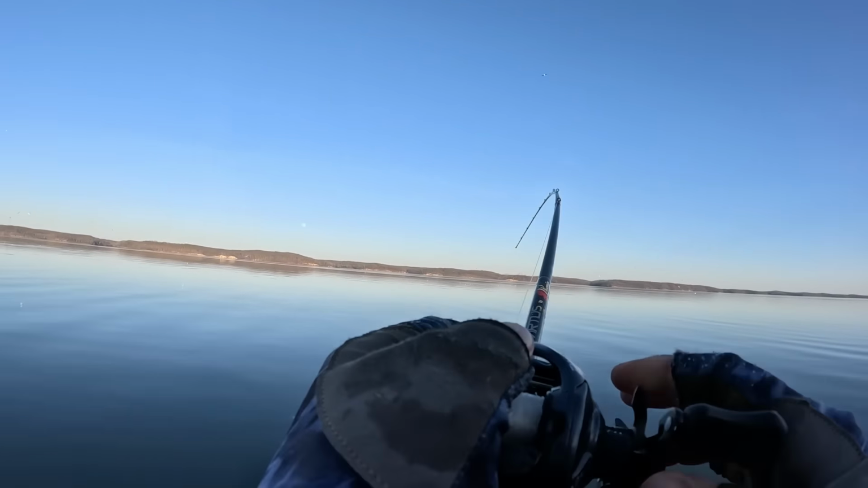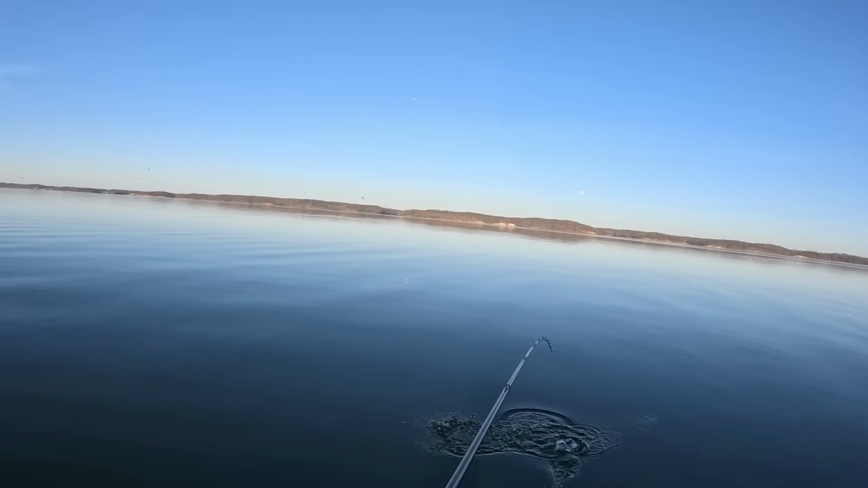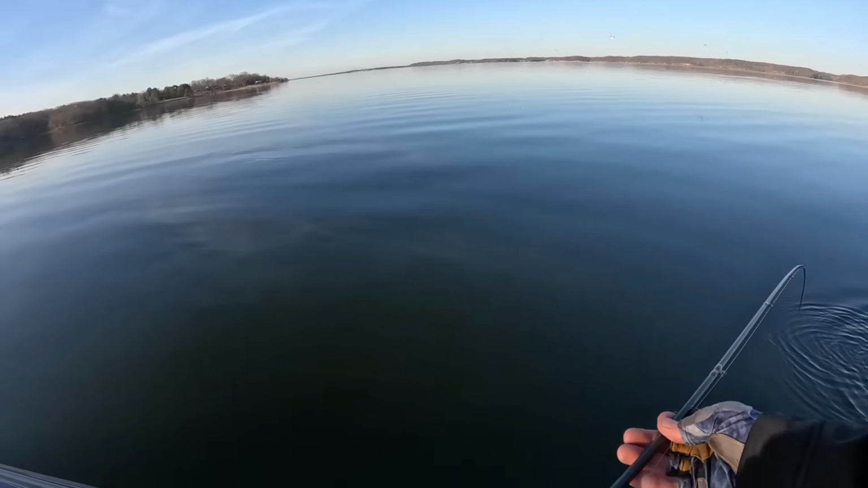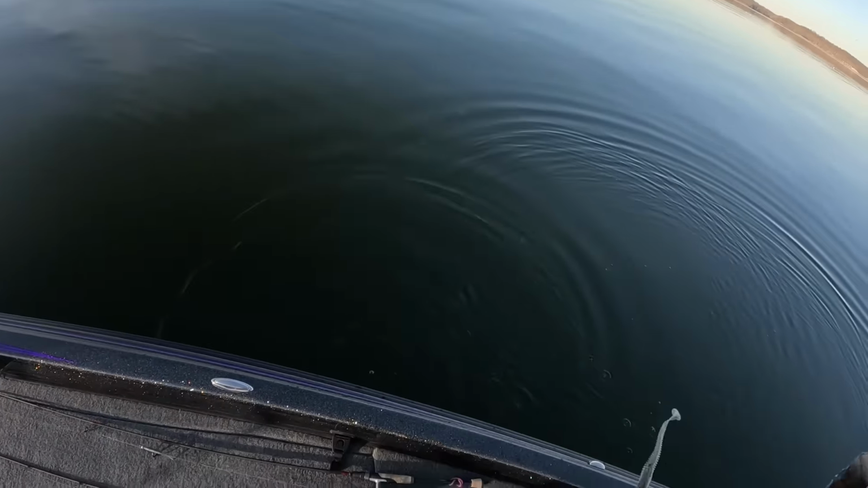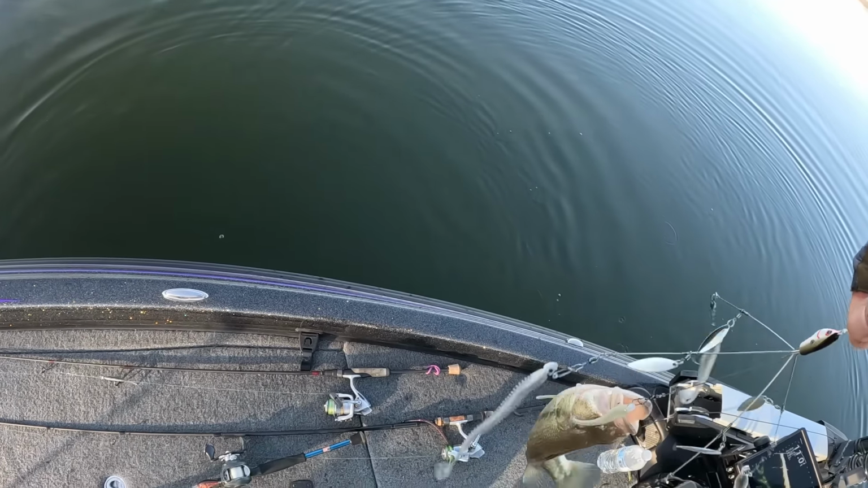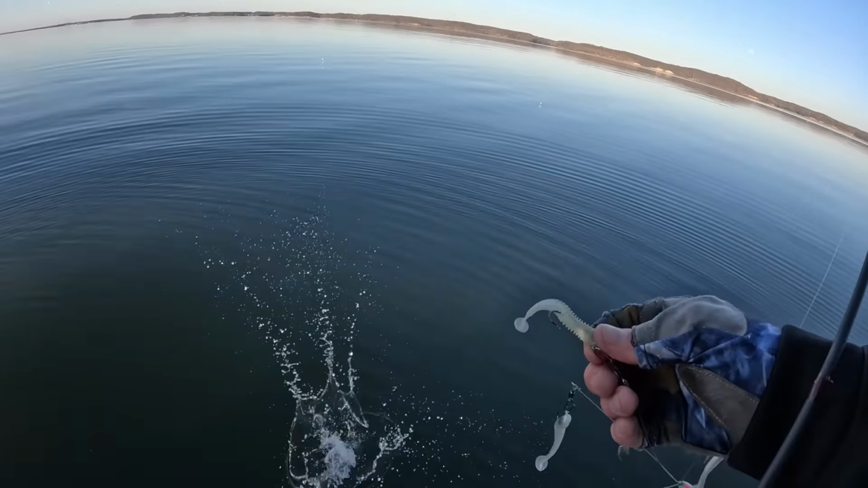Brush pile. Decent fish. And they're fat right now. Little ones. Look at them all coming off the bottom now.